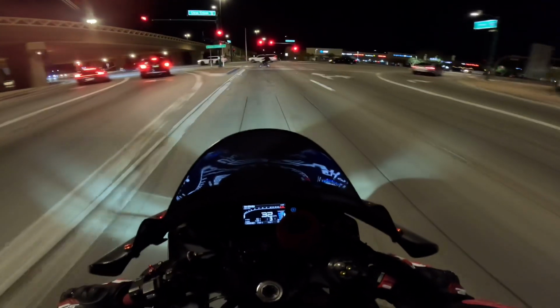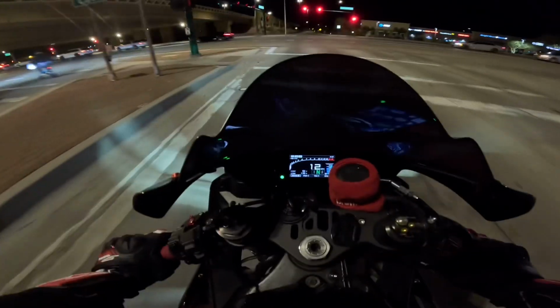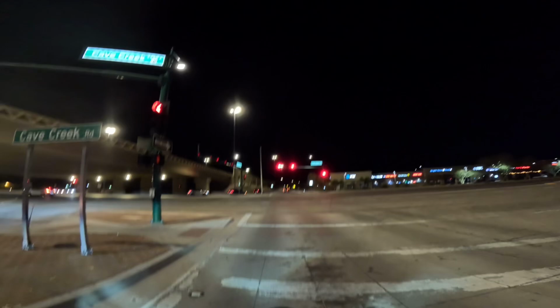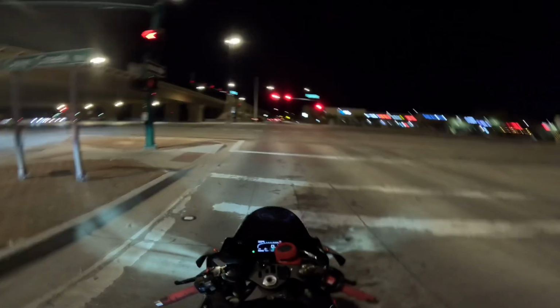Absolutely lovely machine. I can't really explain how this thing feels. I think it's an understatement to say it. I love it. I do love this machine.